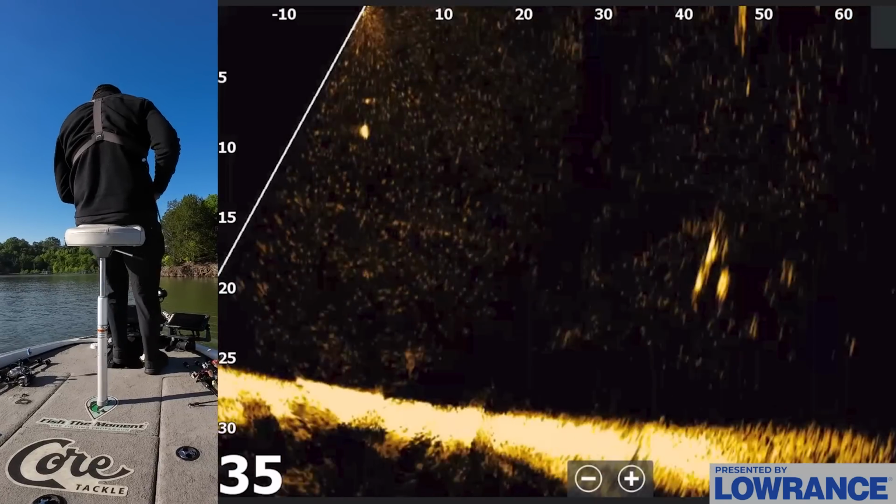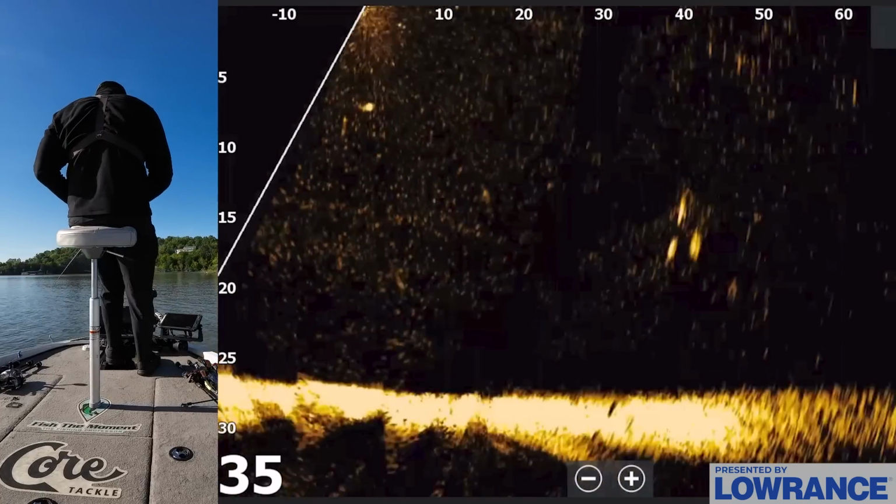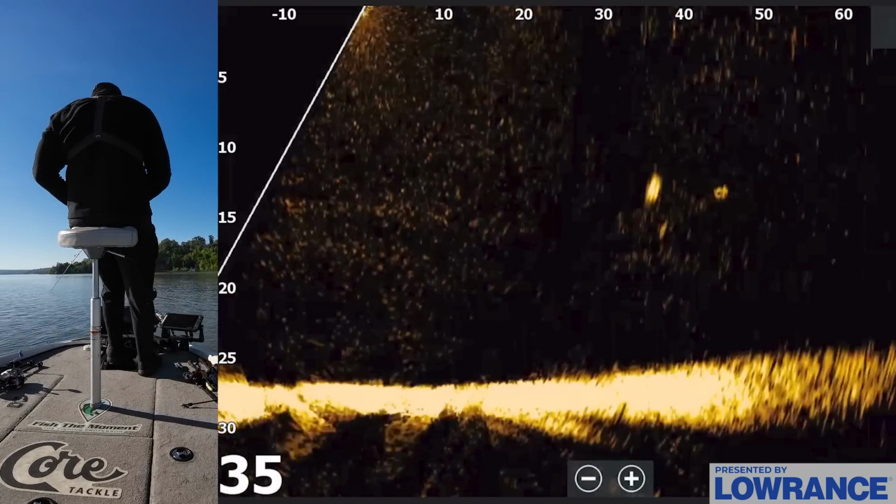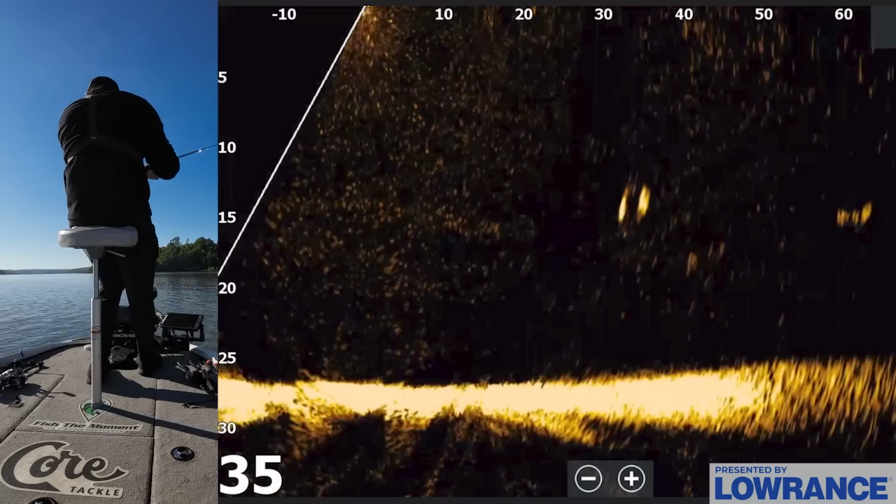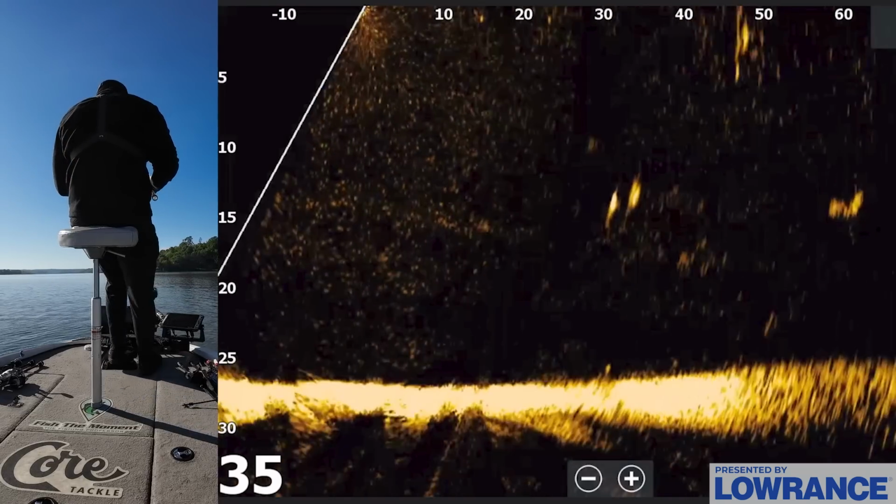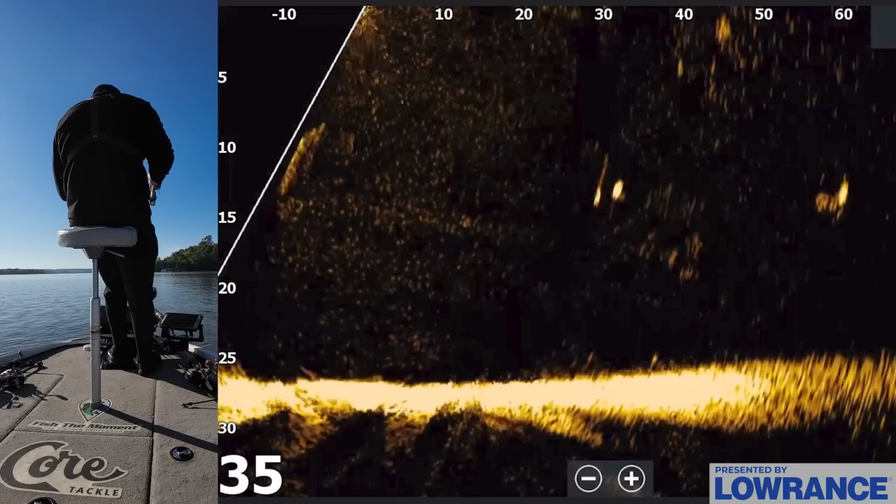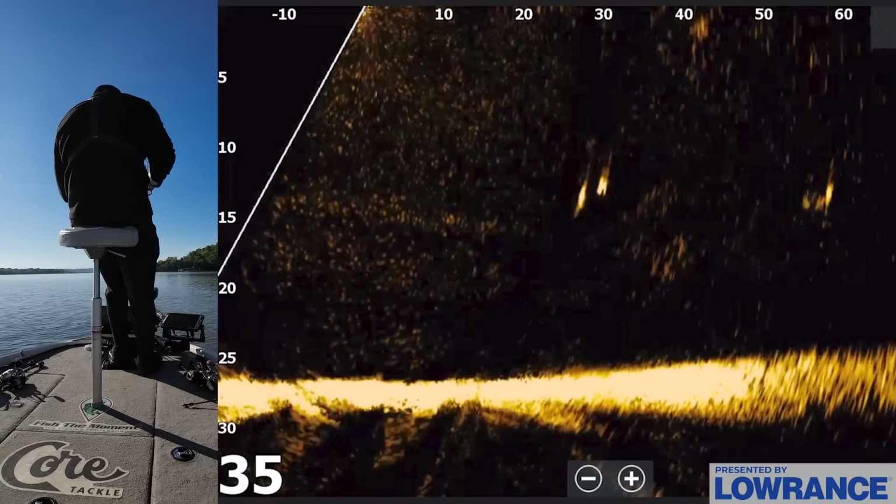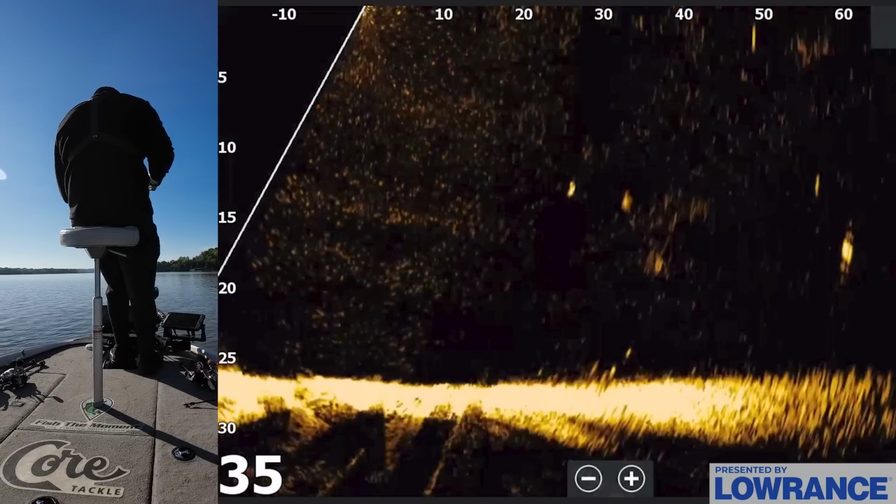Okay, so we got the Active Target 2 in the water here, and we can see there's a bunch of blobs out here. Unfortunately, just from looking at these, I don't think these are bass. These might be right here. I don't know though. We'll give them a shot, but I'm pretty confident that these are gar, unfortunately, just based on how blobby they look. There might be some bass way down there deep on the bottom. Let's see how these fish react.